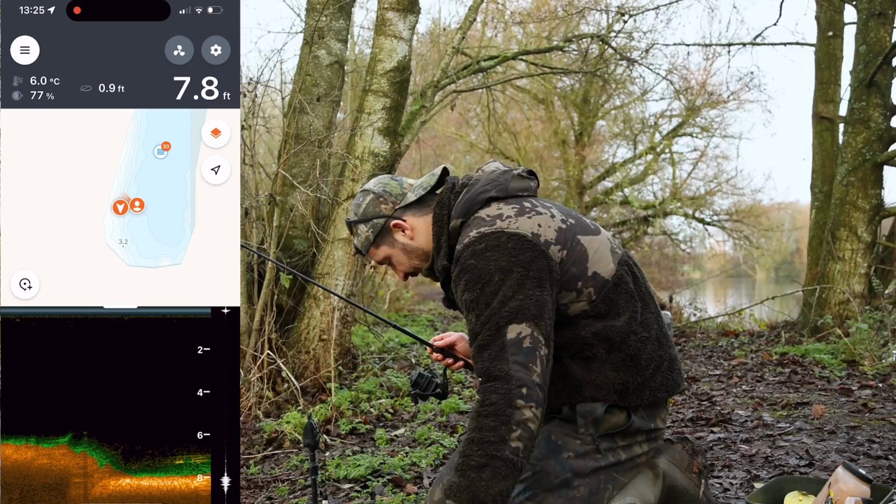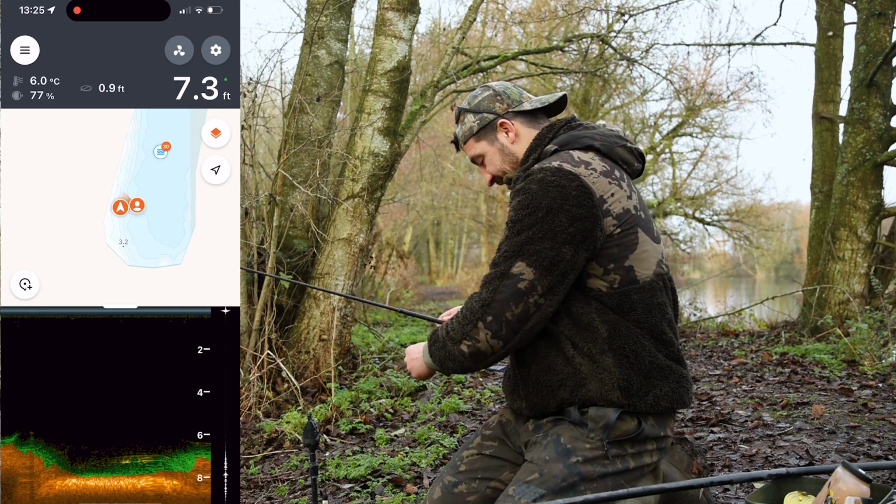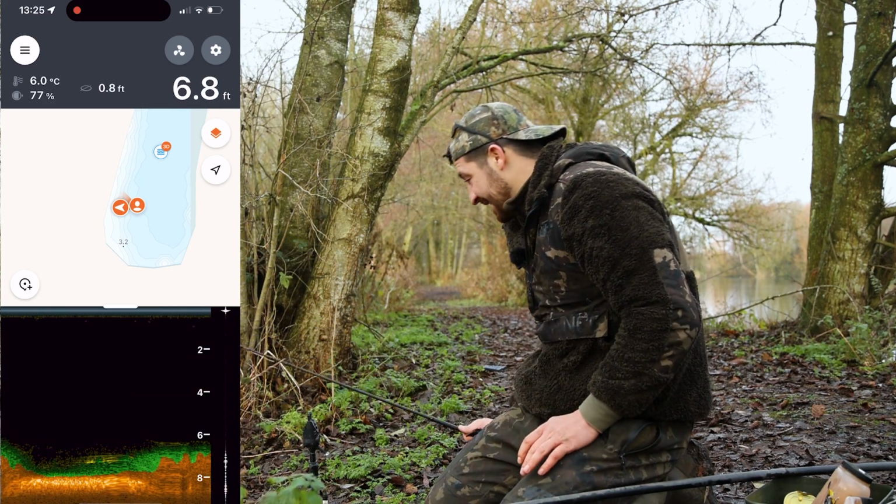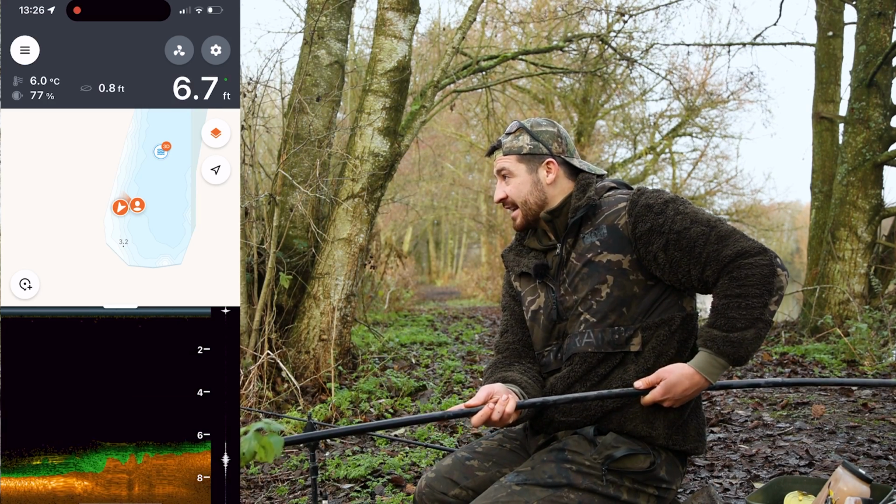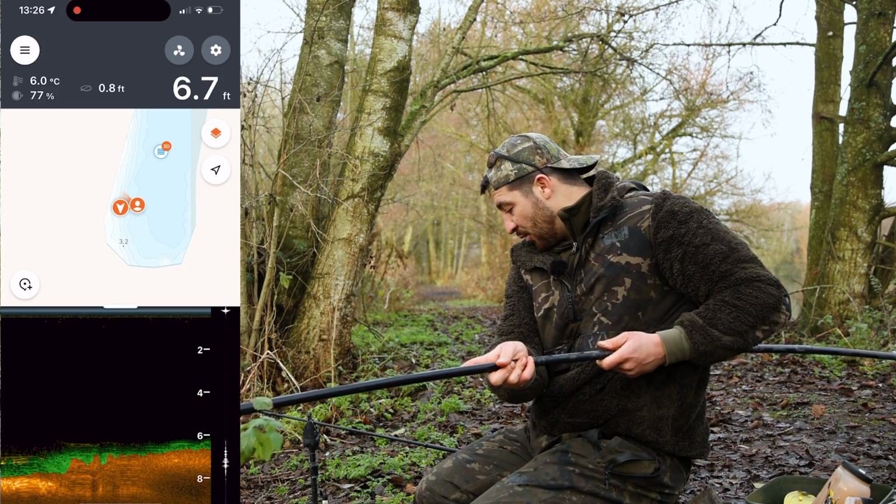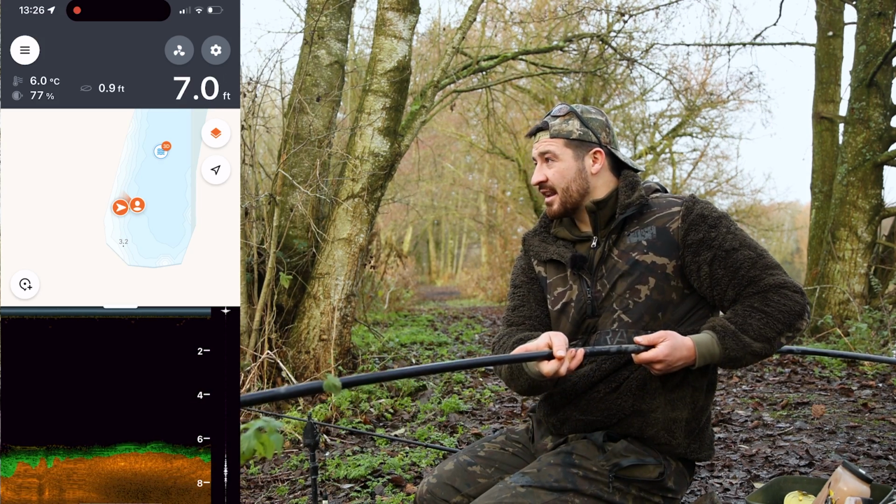because that was that spot I was telling you about before where we found a really firm bottom. That is actually perfect, that spot. I can't believe I found that. So we found a really clear bottom in amongst some weed. It actually drops down. That's definitely a carp hole. We've got the white. The whiteness shows how firm that bottom is. We just need to try and locate it again.